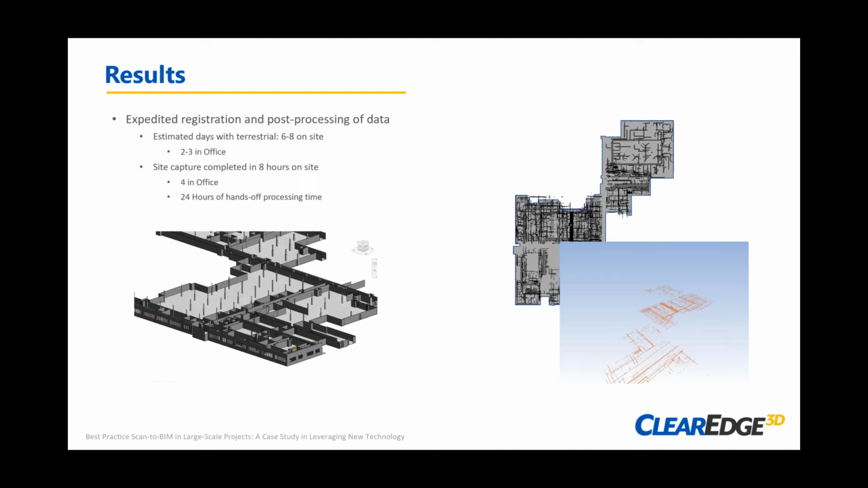Fantastic. And actually, I have a question that came in that's related to this. Obviously, you have the terrestrial scans and the mobile scans. How did you register those together? Were they geo-referenced? What about targets? What software did you use? What was that stitching work that you ended up doing? So I appreciate that.